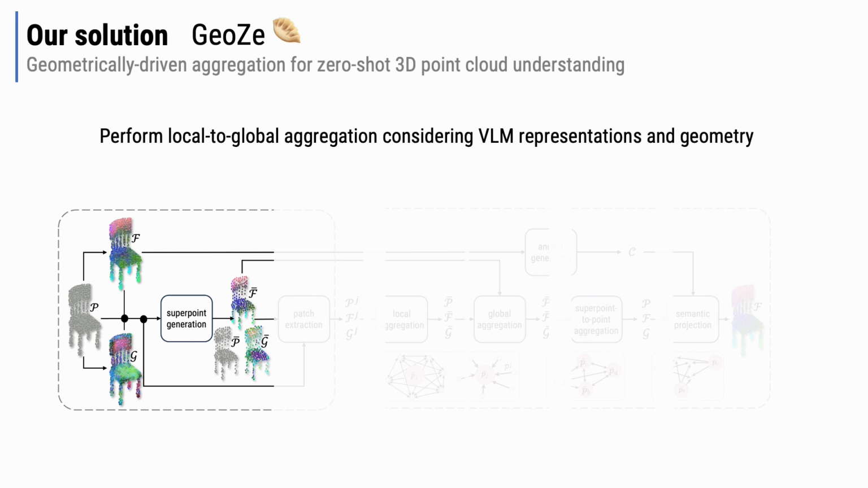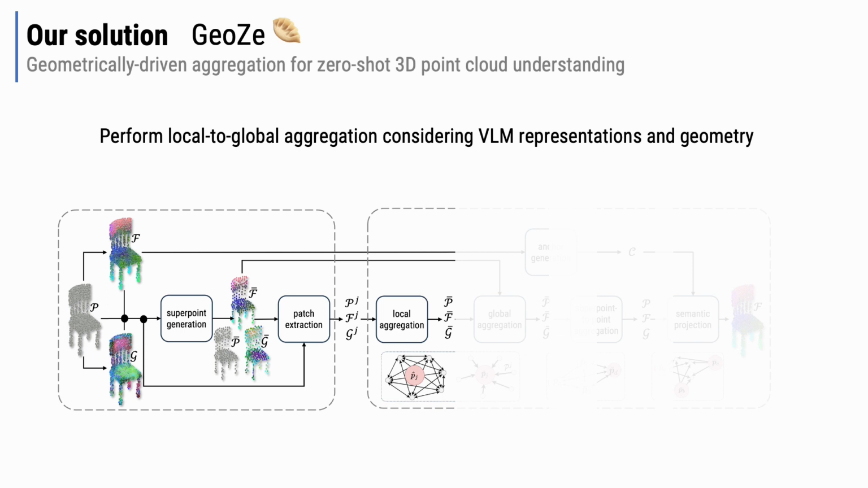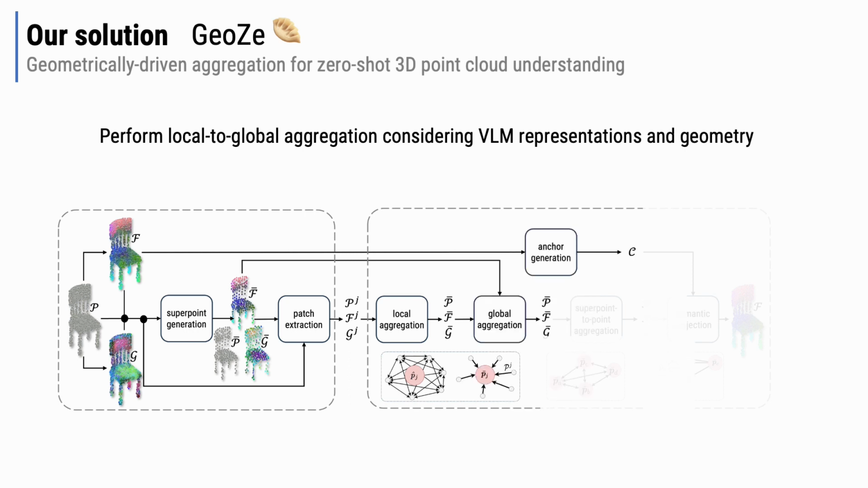By utilizing point cloud coordinates and geometric representations, we can further generate superpoints along with their associated geometric and VLM representations. For each superpoint, we identify its k nearest neighbors within the point cloud to form a patch. For each patch, we perform a local feature aggregation to denoise the VLM representations. Then, superpoints undergo a process of global aggregation.